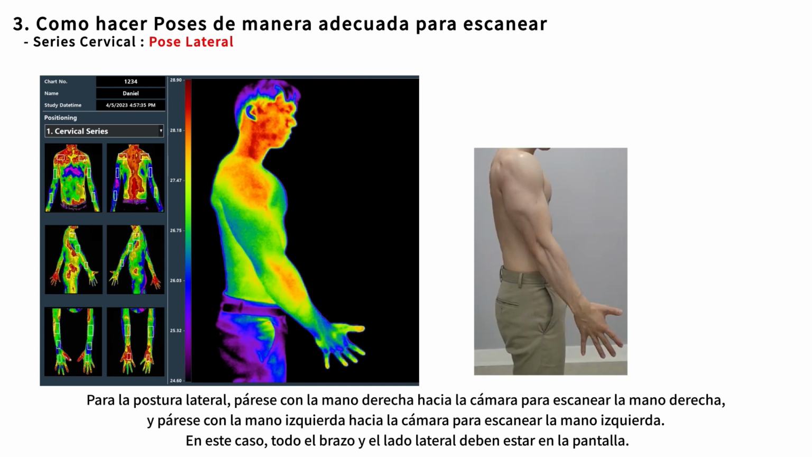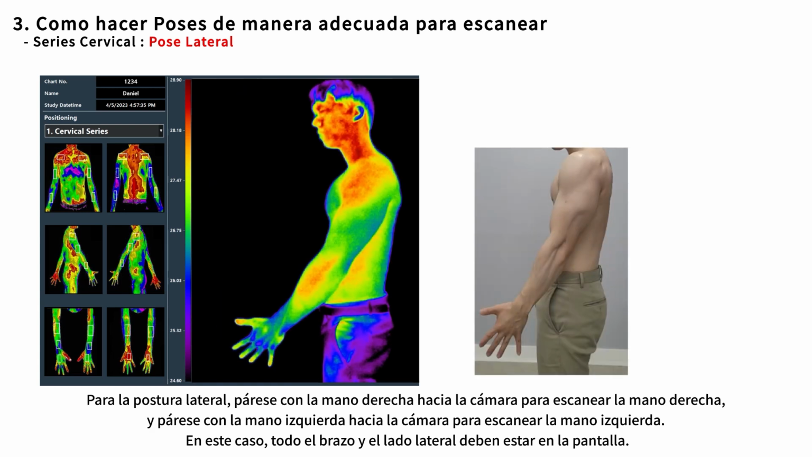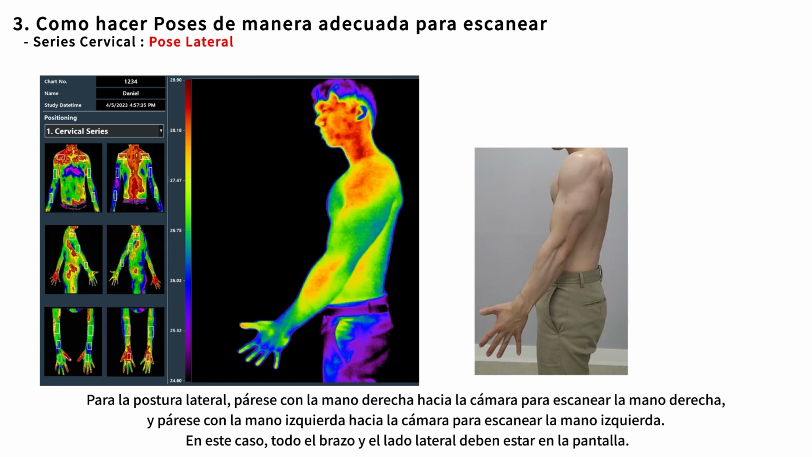For the lateral pose, stand with right hand toward the camera for scanning right hand, and stand with left hand toward the camera for scanning left hand. In this case, whole arms and lateral side must be in the screen.